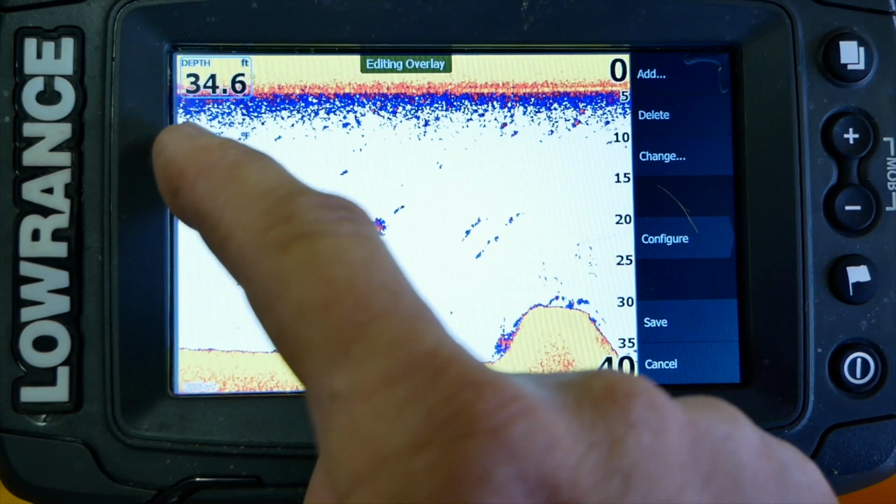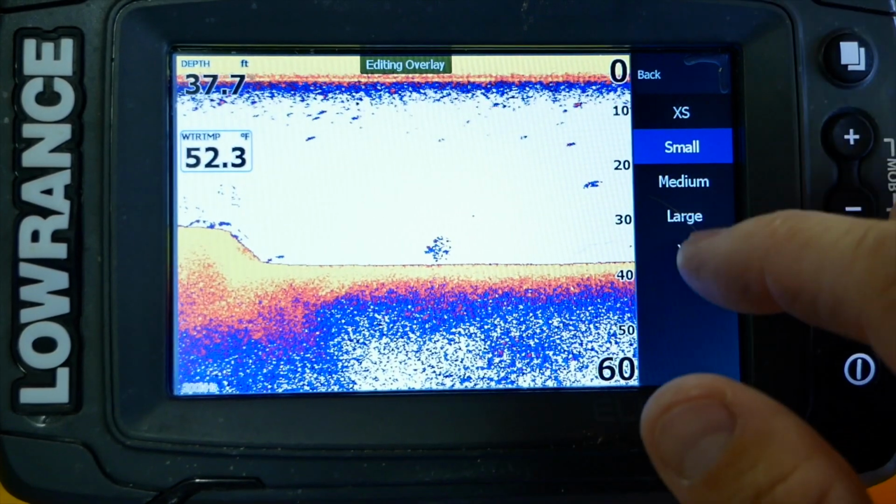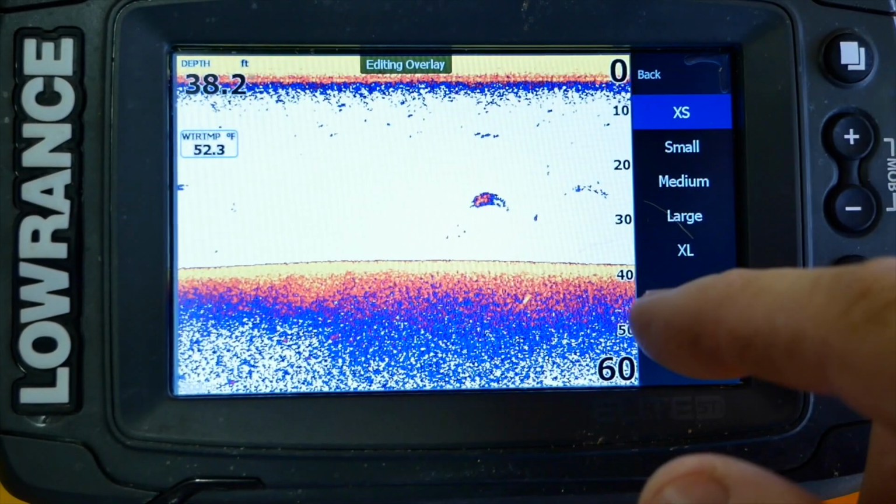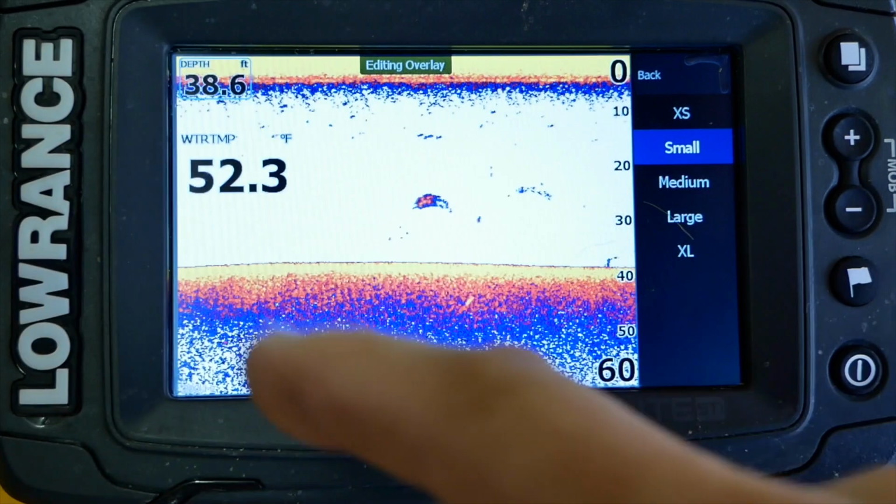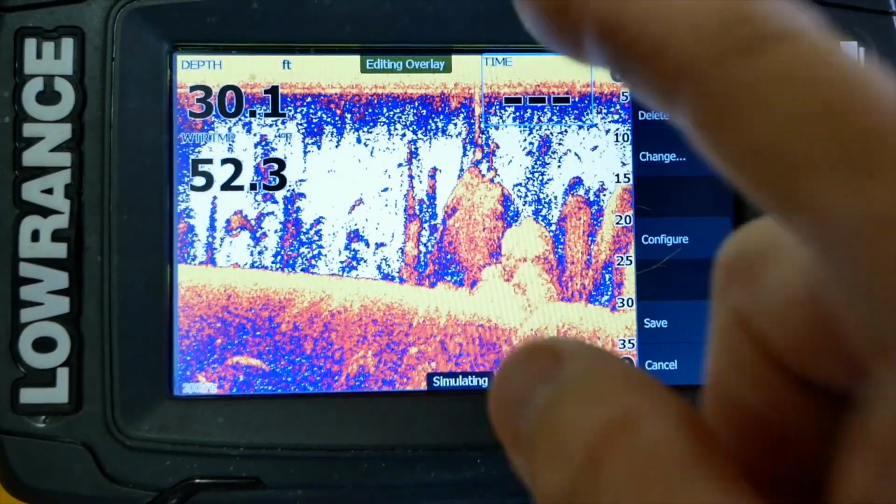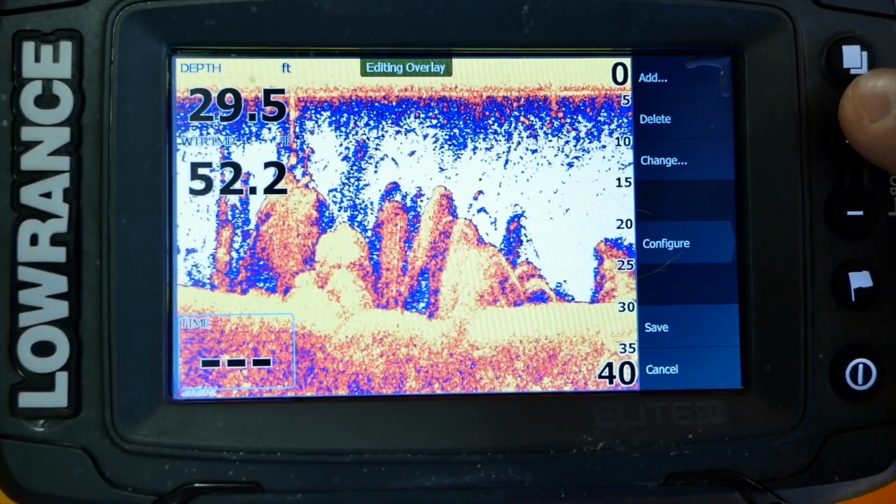You can go in and there's your water temperature. You can make it large, or you can make it medium. You can make it small, you can make it extra small if you really want that small, but I like that size right there. The depth, I'll make it medium. We can move this box anywhere we want it. Say we want it up there, we can put it up there.